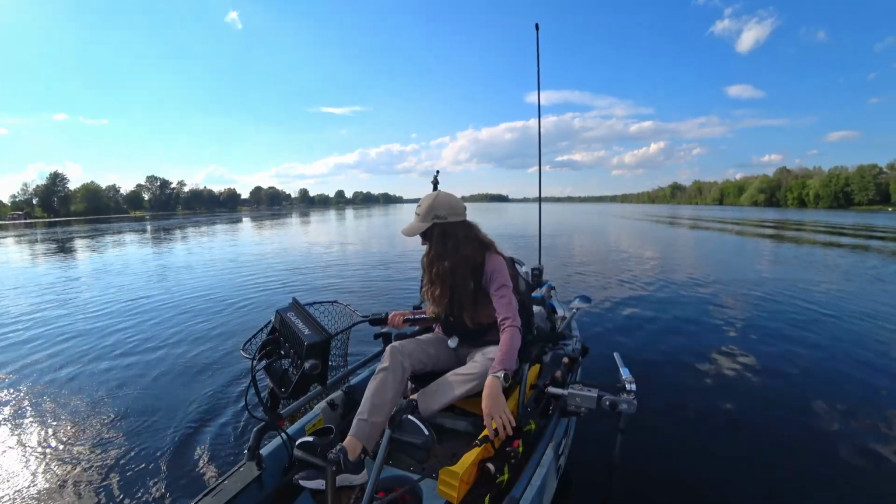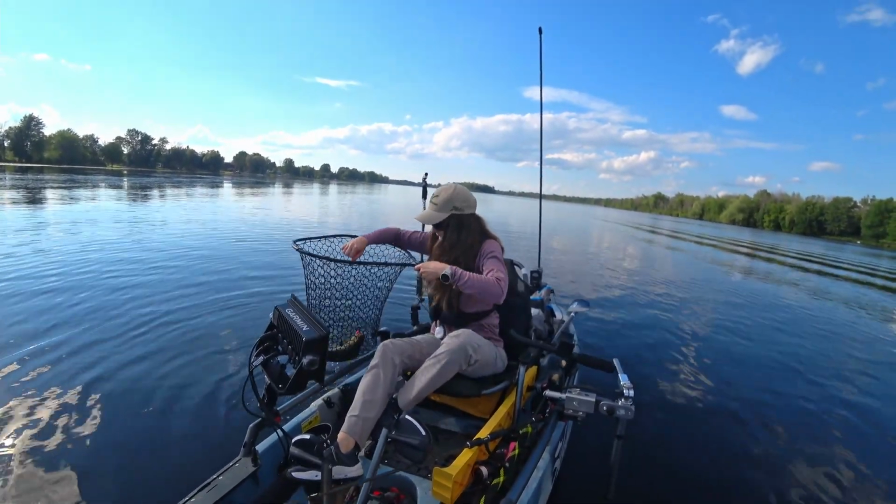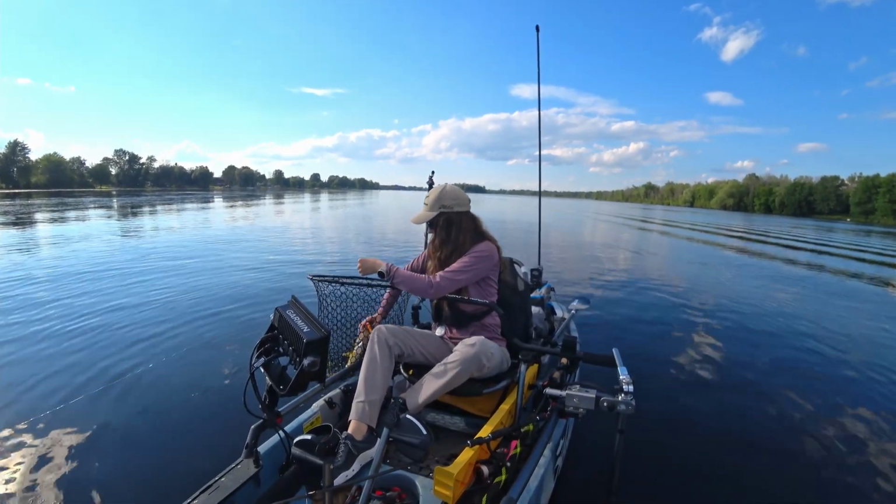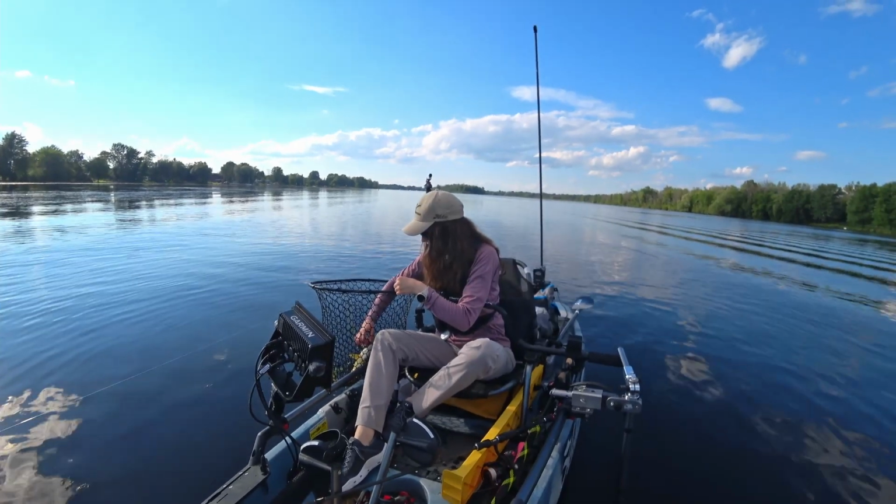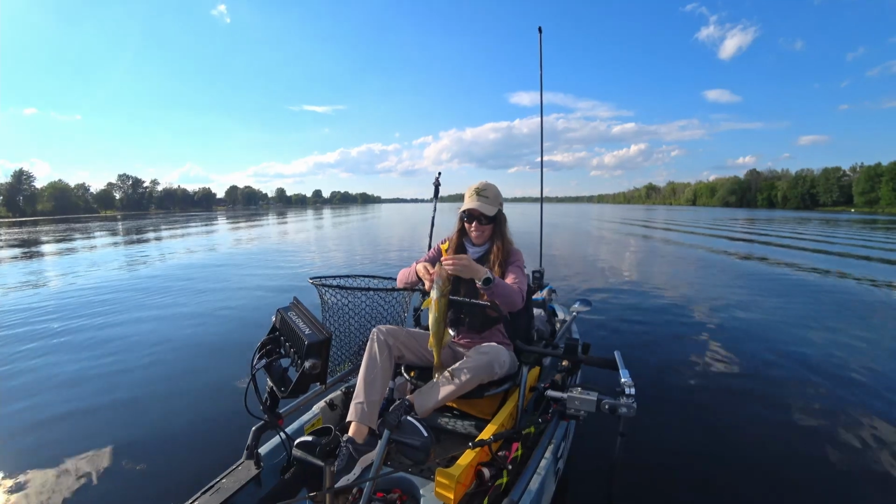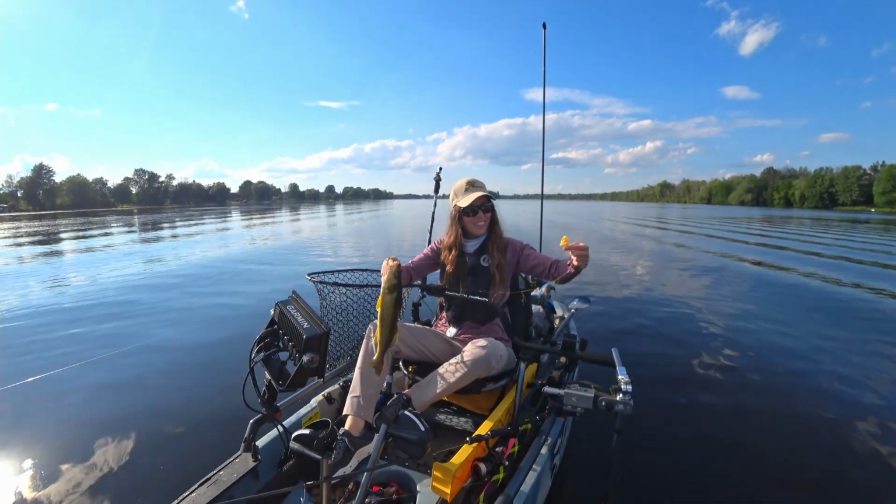This is fun. I honestly don't sit out here and target walleye too much in my kayak, or at least it's been a while. So this is awesome. There we go. The jig. A little bit of weeds.